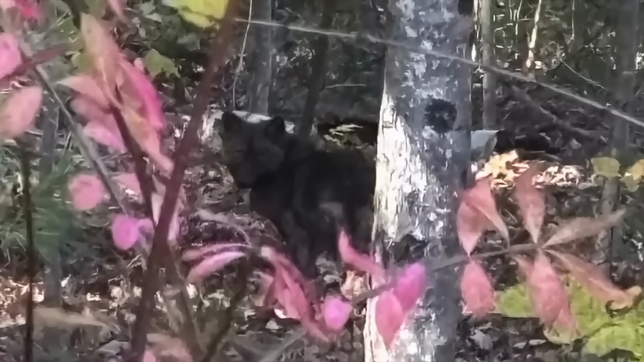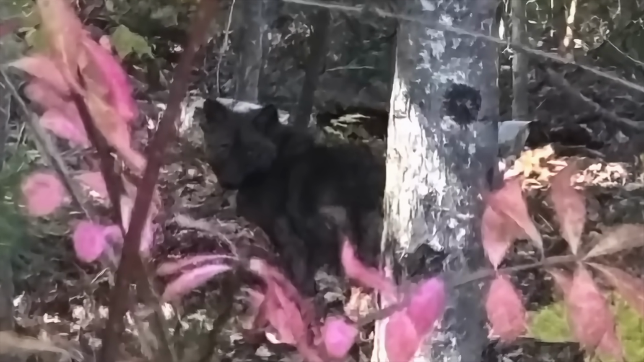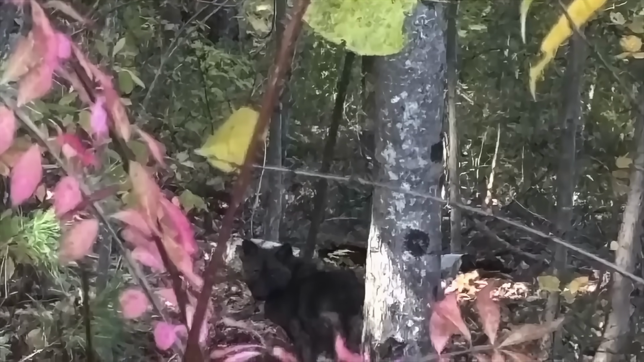You'd be blown away how many people are saying that this could be a fox. Like, does anyone see that? I do not. Another person in the comments brought up coy dogs or coy wolves, which I guess are dogs and wolves that have mixed with coyotes. Nevertheless, beautiful creature.